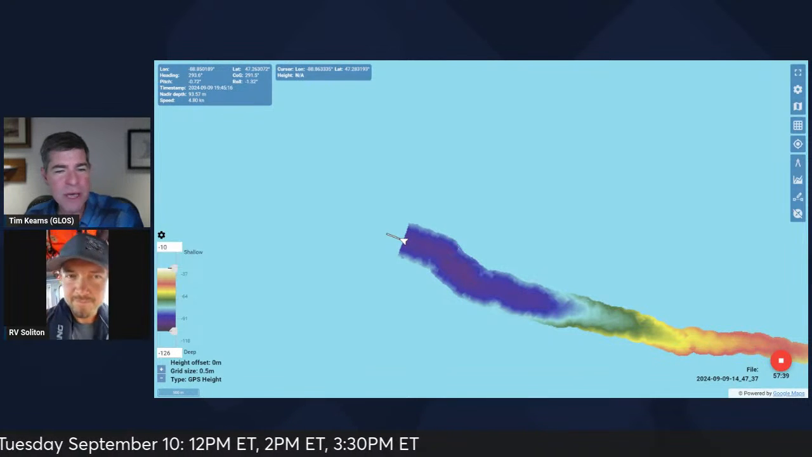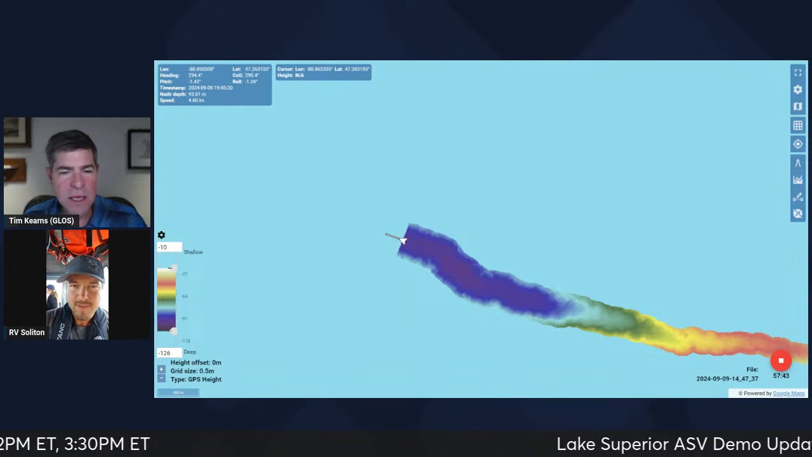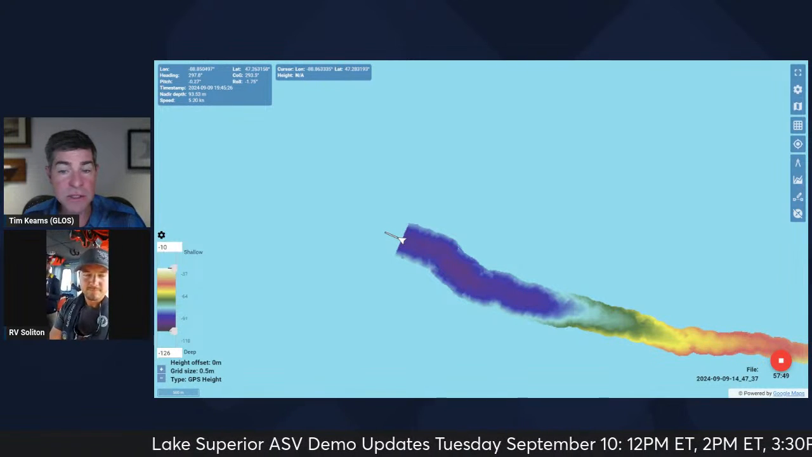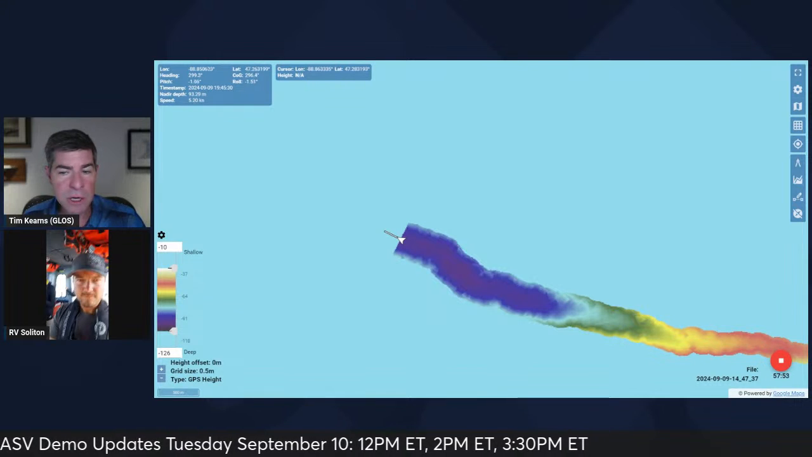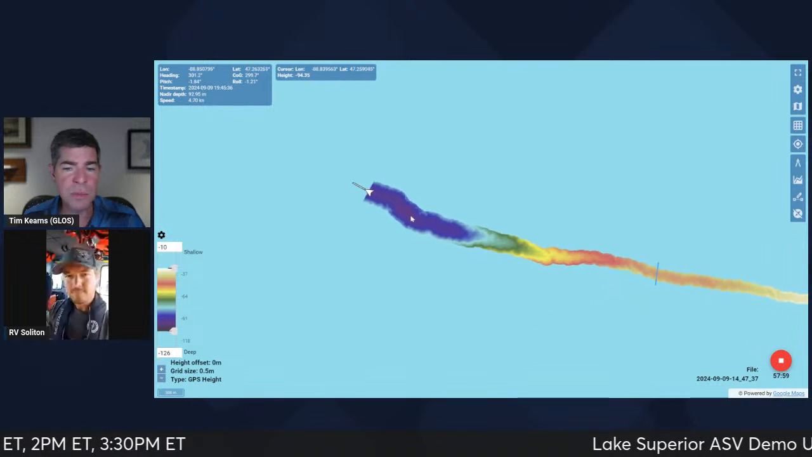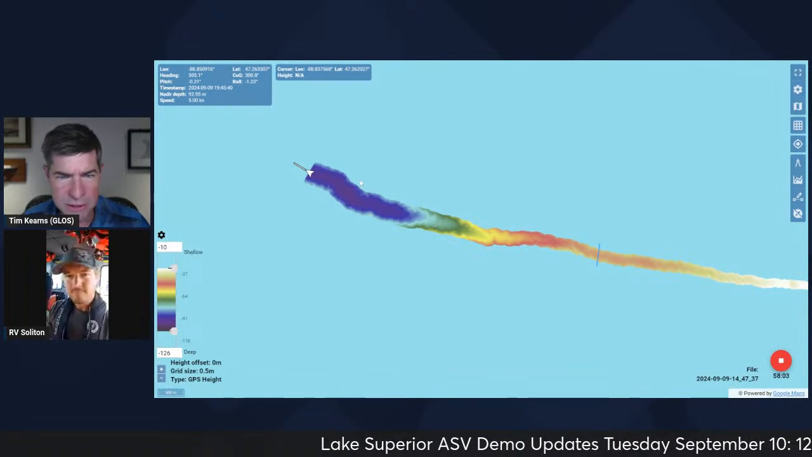All right, we've got you back, Travis, and I don't know if you can see on the screen what I can see. I just gave an overview of what we're looking at on the ASV itself and the data that it's collecting. So it does look like it's moving into some deeper water. The lighter colors, so reds, yellows, greens, indicate shallower water depth, and then as it gets into the dark blues and the purples. So what is the water depth that we're looking at right now, approximately?